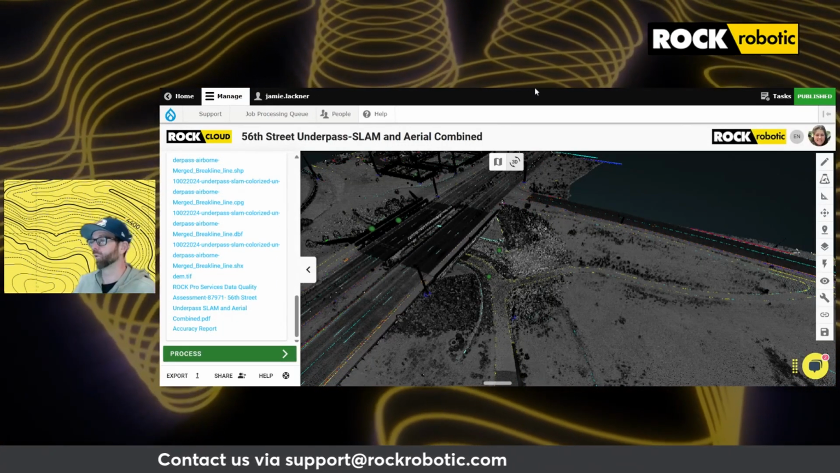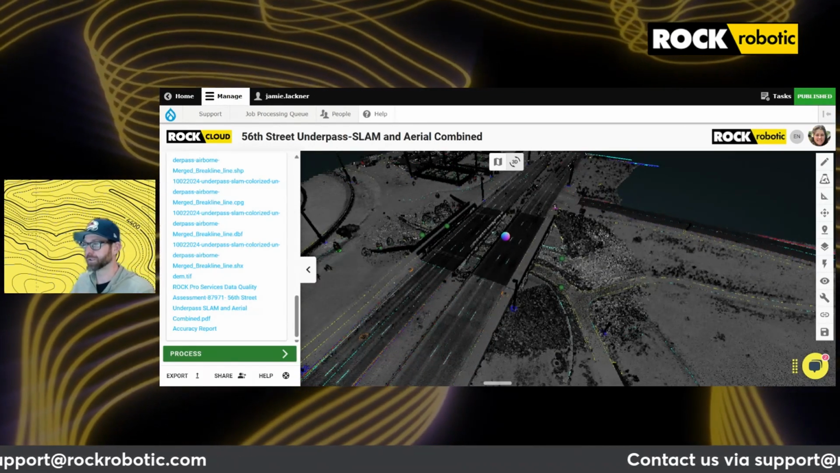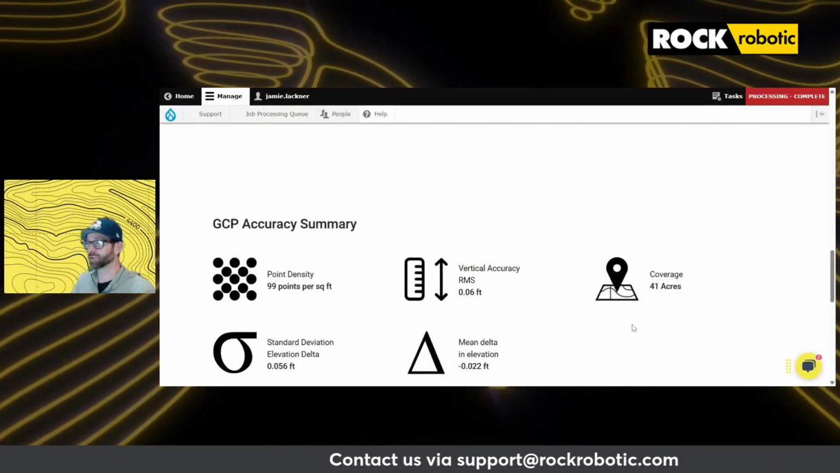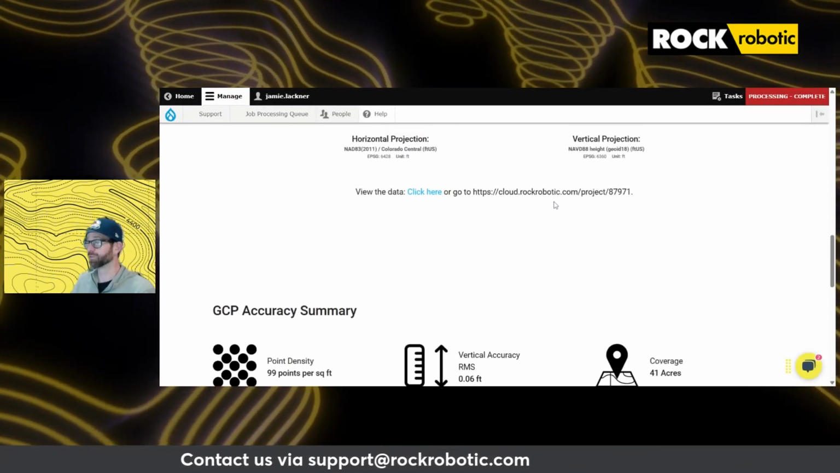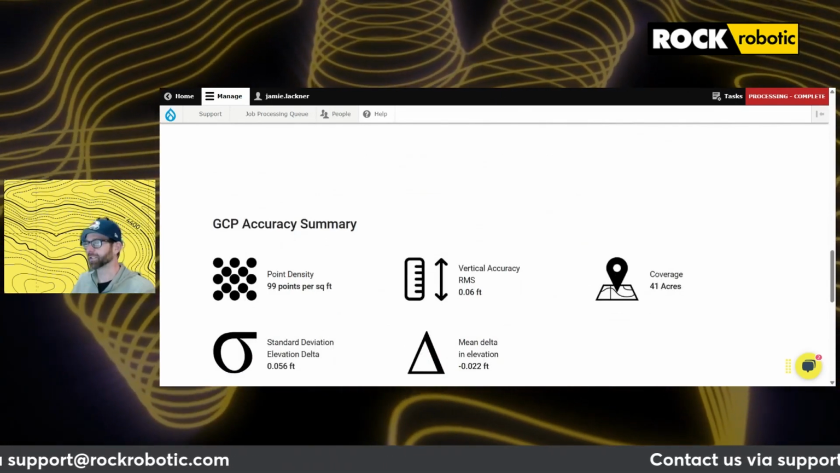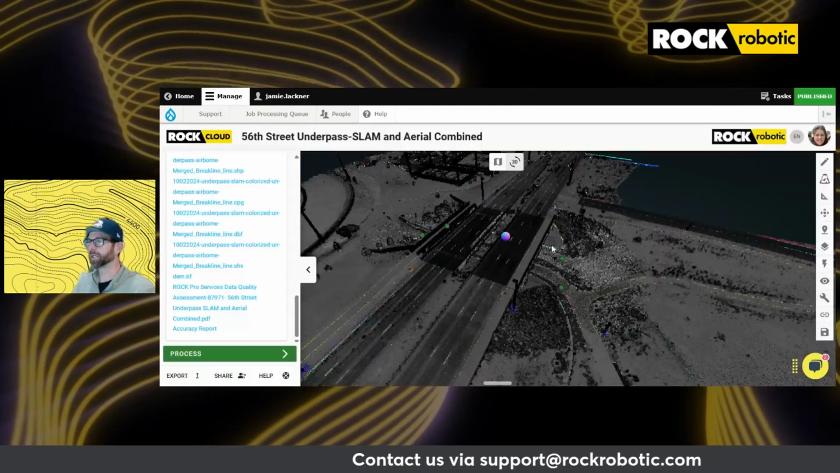So you want to make sure that you're flying at a height we recommend of 45 meters or less if you want that survey grade accuracy. You want to be collecting at the right speed, 4 to 5 meters per second is probably the maximum. And then making sure you get the correct overlap and have appropriate GCP distribution.